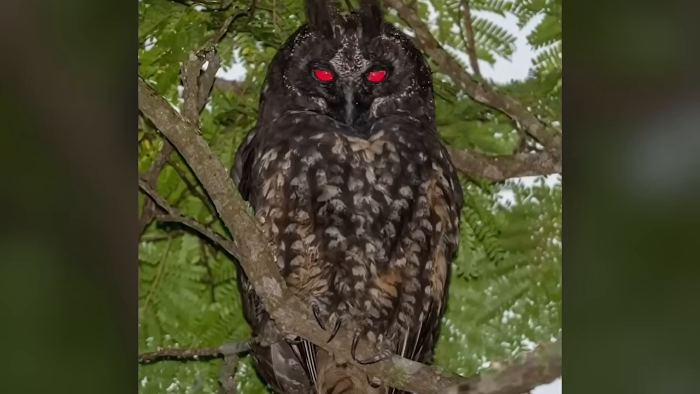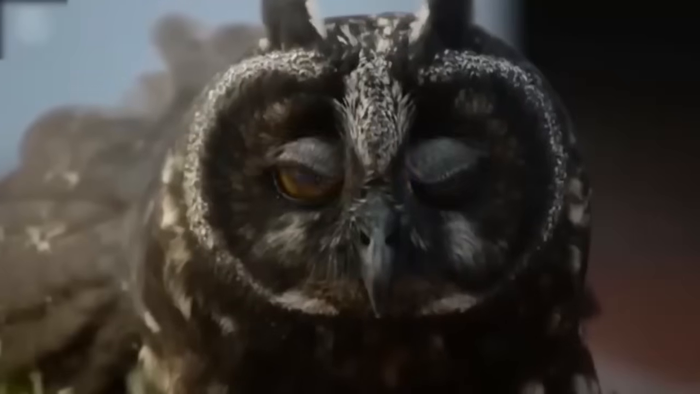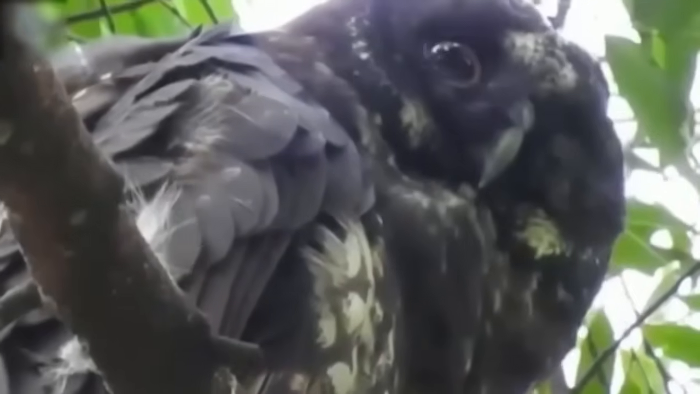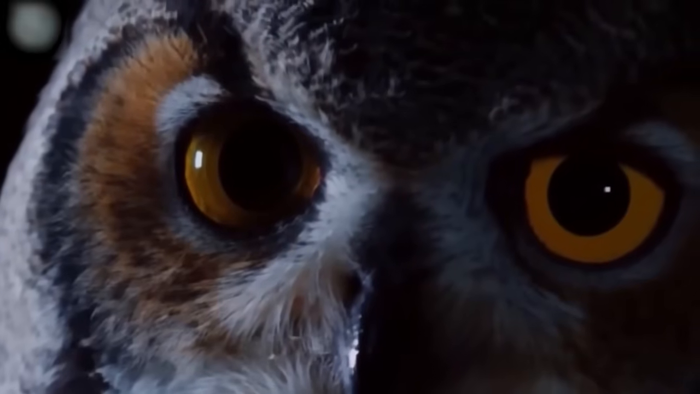Devilish enough yet? Well, apart from this, according to local legend, the Stygian owl is believed to be the harbinger of death and doom. It's said that the owl's haunting calls can cause fear and despair in those who hear it, and that its presence is a sign that someone in the community will soon die.